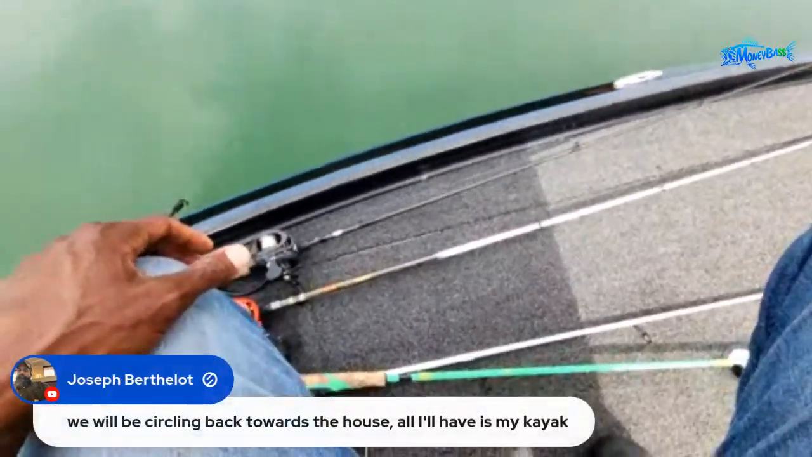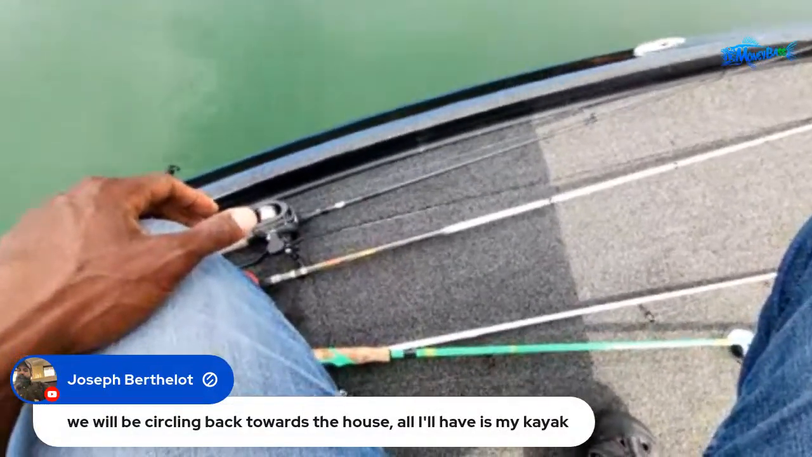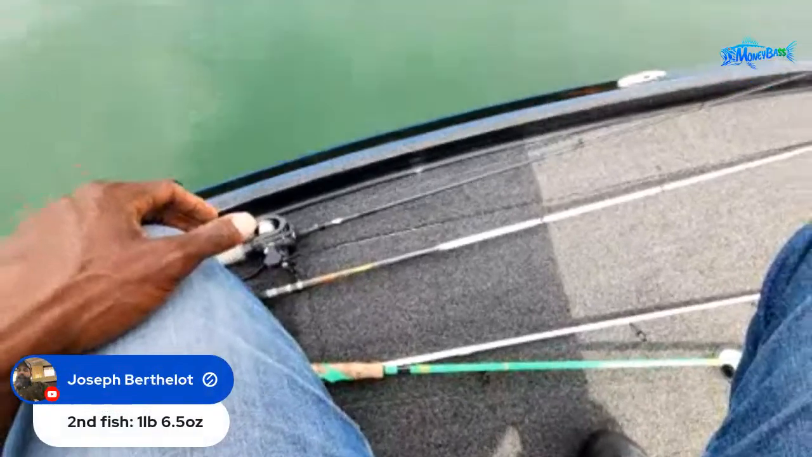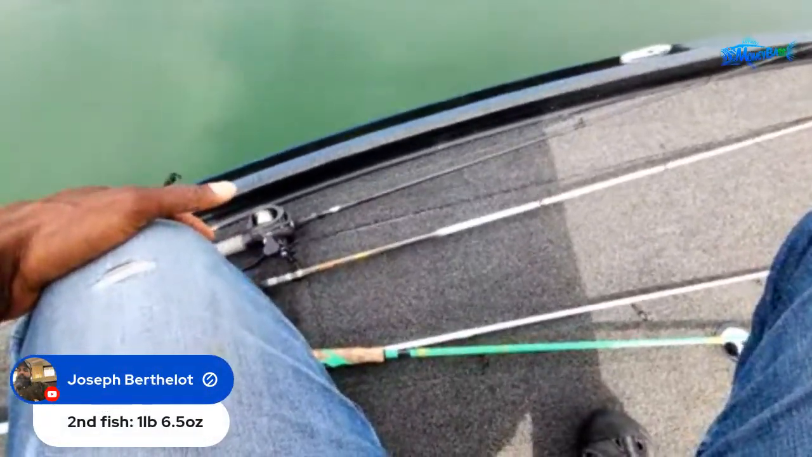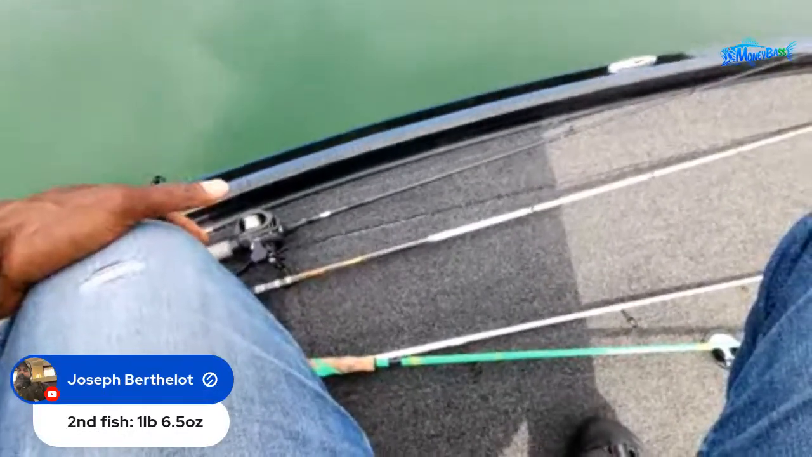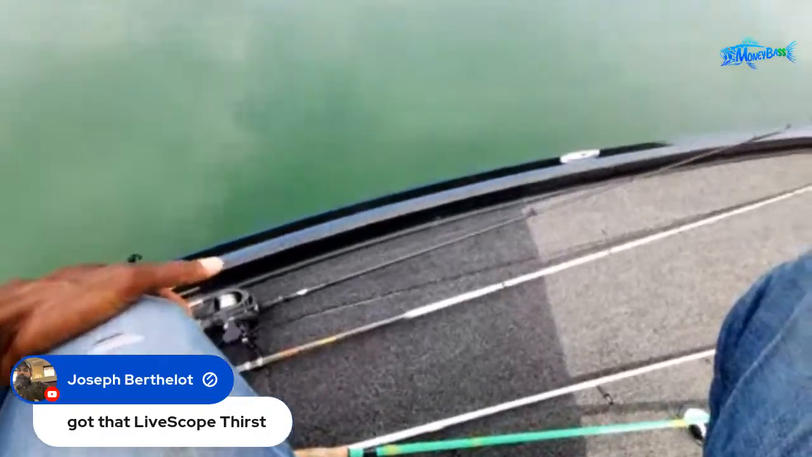All right, let's see. Joseph says we will be circling back towards the house. Let me see, I'll have my kayak. All right, kayak fishing. Second fish, 1 pound, 6.5 ounces. All right, Joseph says, got that LiveScope thirst.